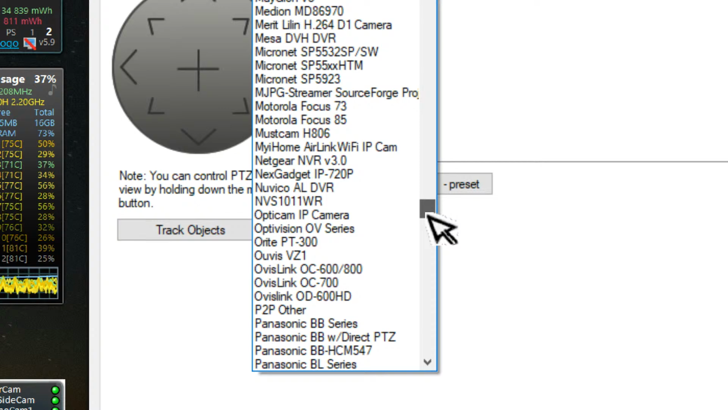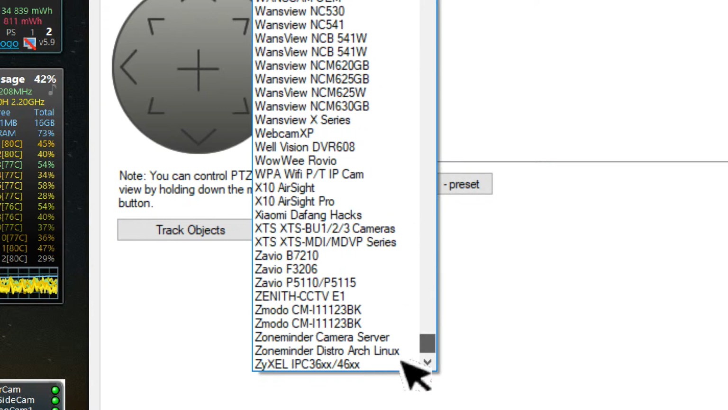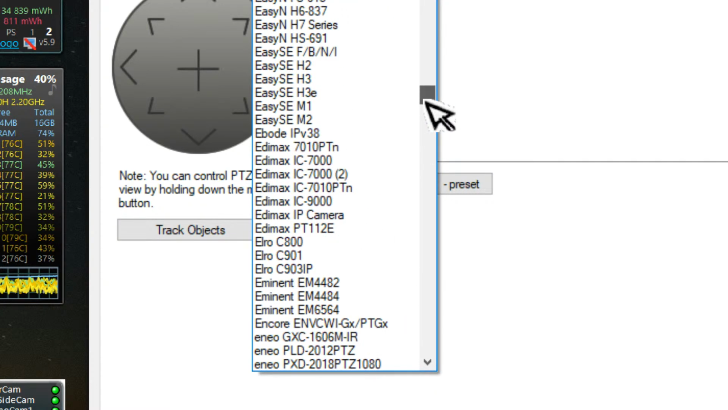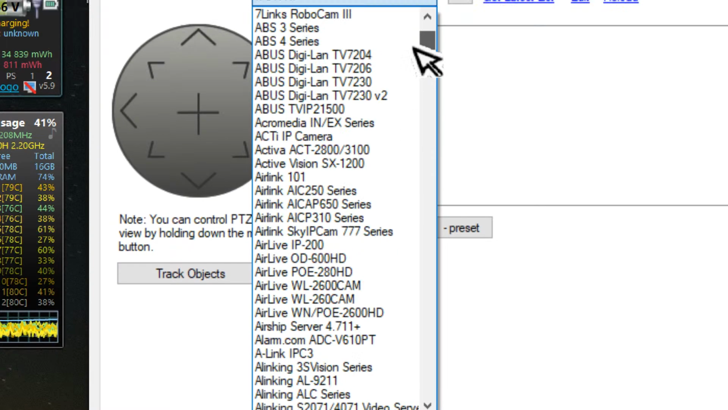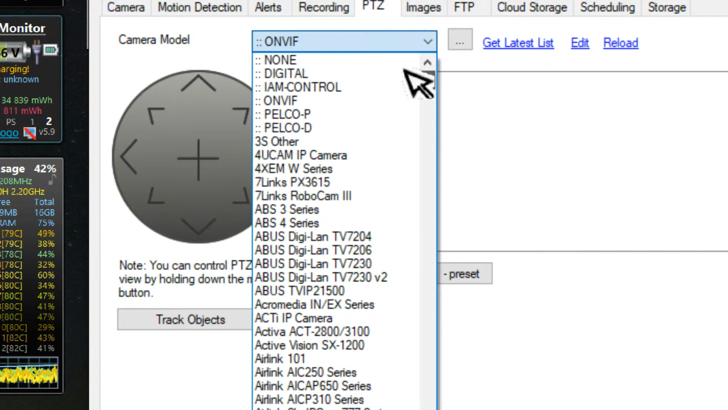Peer-to-peer, other. Panasonic. Damn, there's so many cameras. D-Link. So it should have like General 1, General 2, General 3.